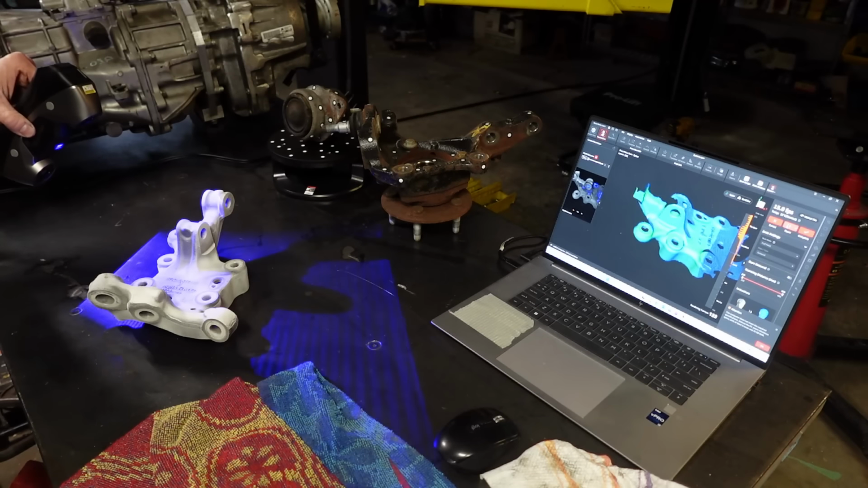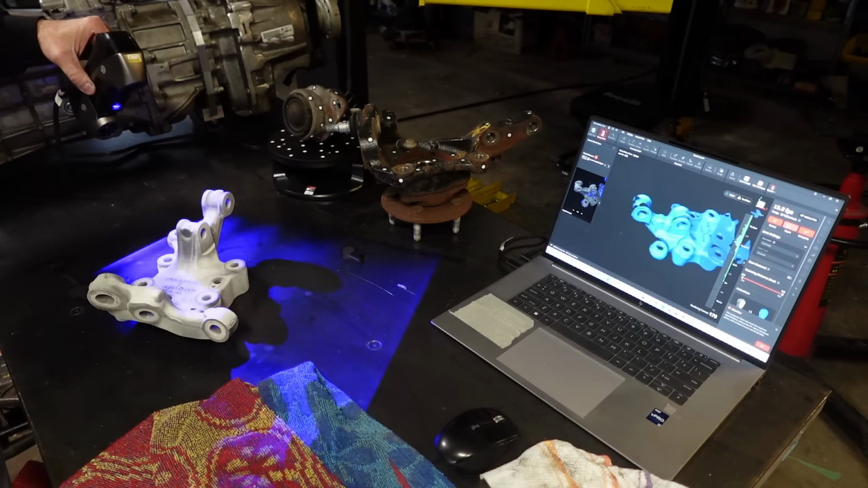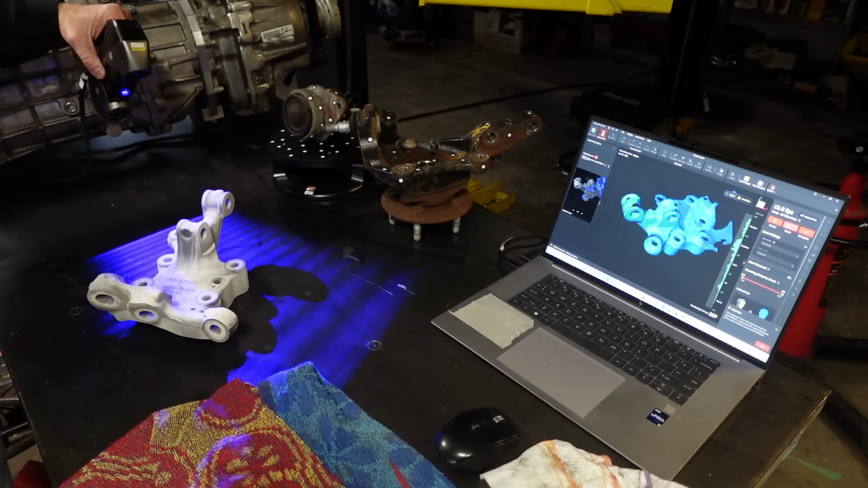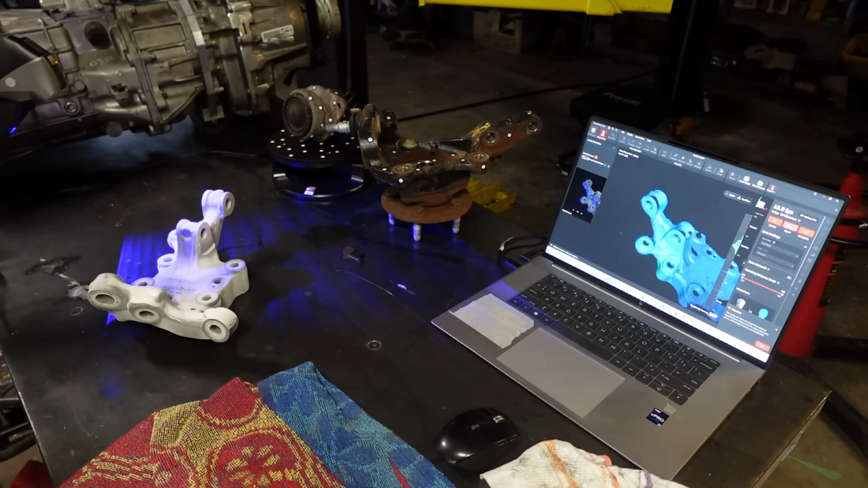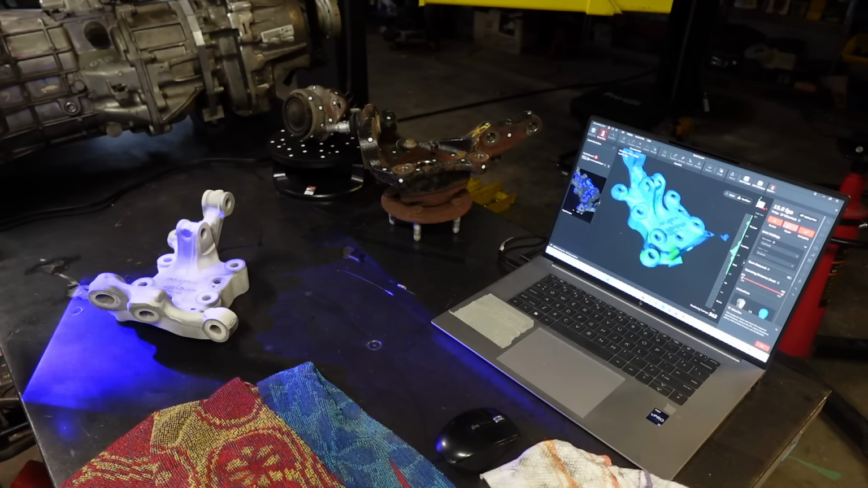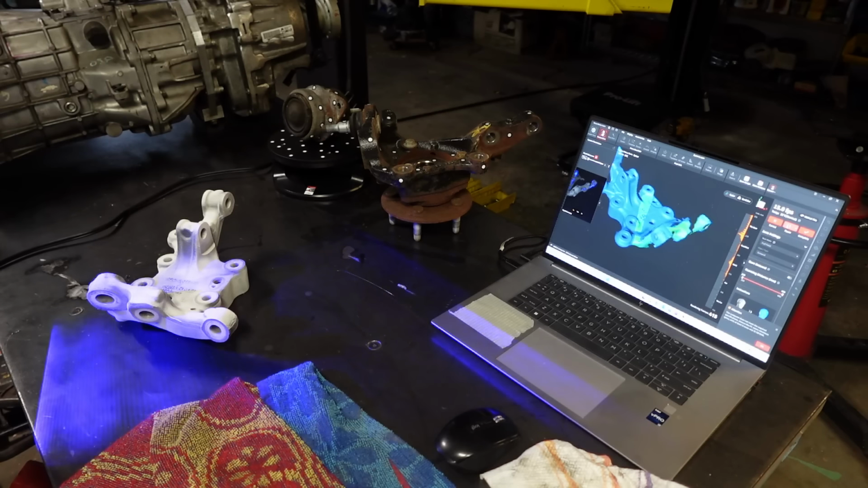Similar to the other scan, I attempted to scan the part in several orientations to try to get a complete model from every angle. The structured light, once again, uses the features of the part itself for tracking. And so while it actually worked quite well, it is a little bit more touchy. You have to be a little more careful without having the little tracking dots.